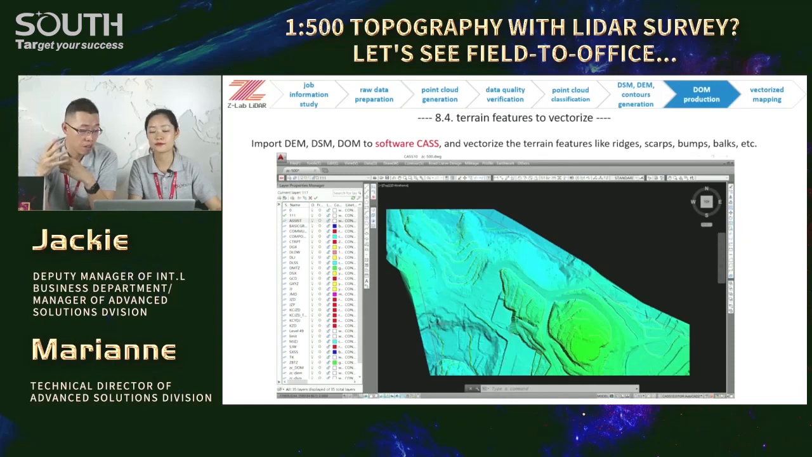You have a lot of options. And also we have a variety of house types, blah, blah, blah. I'm sure all surveyors and civil engineers in China know about this software very, very well. Yeah, CASS, Computer-Aided Surveying System.